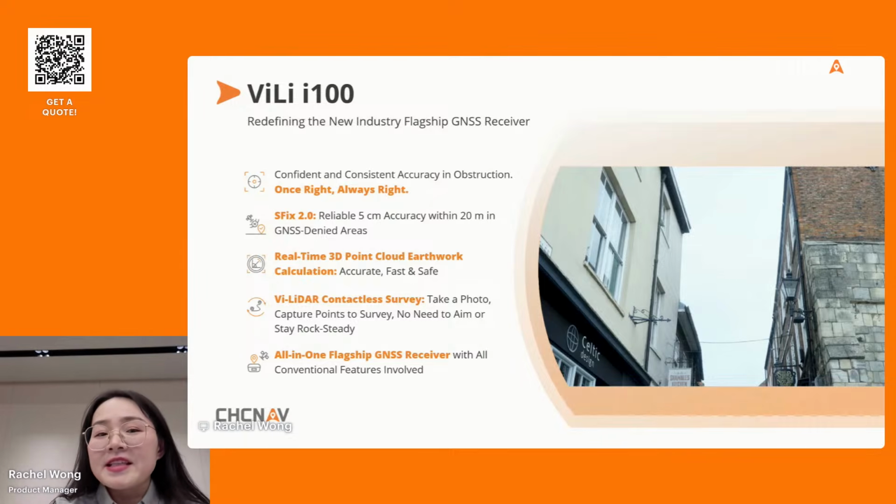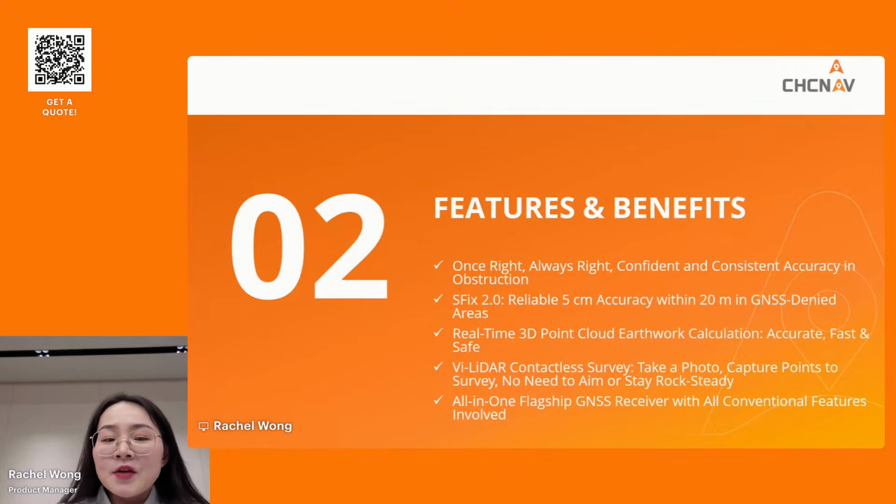And beyond all these innovations, the ViLi i100 remains a fully reliable all-in-one flagship GNSS receiver with every conventional feature you rely on. So with ViLi i100, now you can trust every fix. And then let's take a closer look at what really makes ViLi i100 different. I will walk you through its 5 key highlights, and the core reasons why ViLi i100 has such a strong performance in real-world projects.